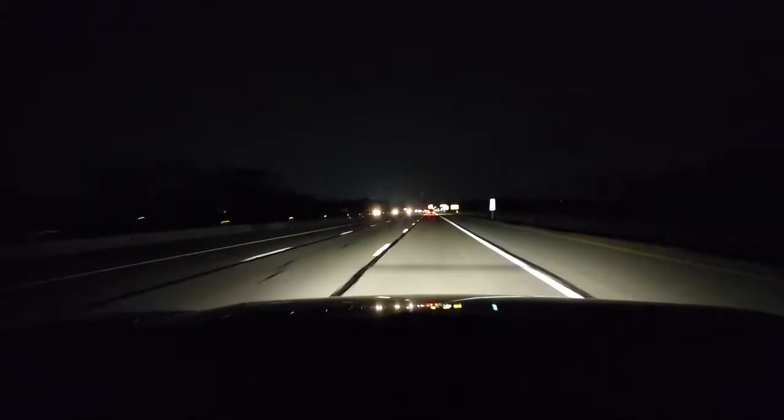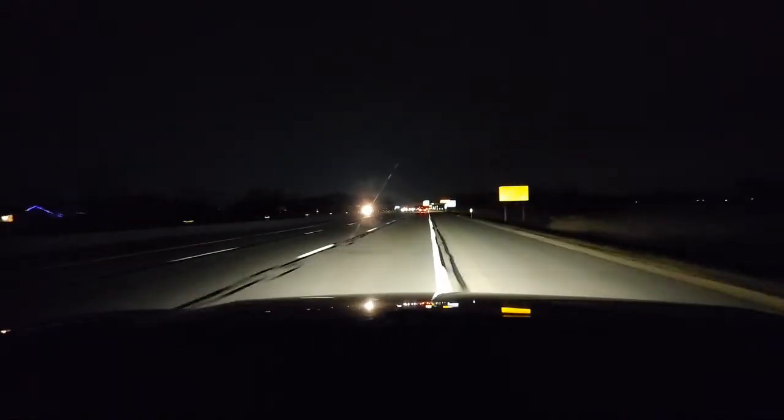Also, if you go off the edge of the road to the right, and I'm going to show you this just for educational purposes, listen. You hear that sound? You are going off the road and you are falling asleep. So you got to be really mindful of that. That's a great example.